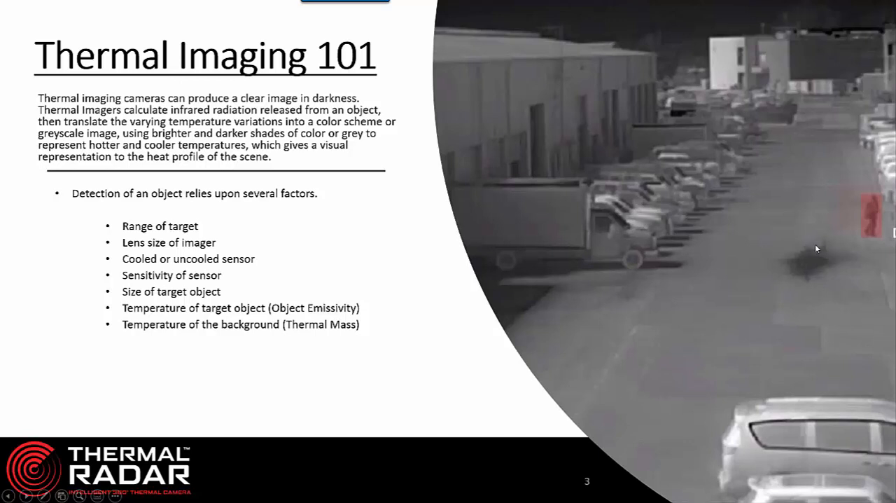Now also I see a water puddle or an oil spill right here that's probably cool because the temperature of that is a darker black color, which in our scale means that it's cooler. Now the person we're detecting here, as the person is walking across the pavement, they are changing the pixels as they move. So the pixels have variations as the person proceeds and disrupts the pixels, almost like a wave in a very still water area.